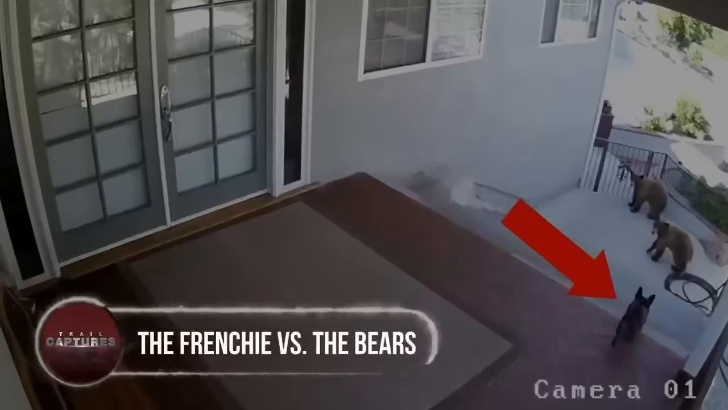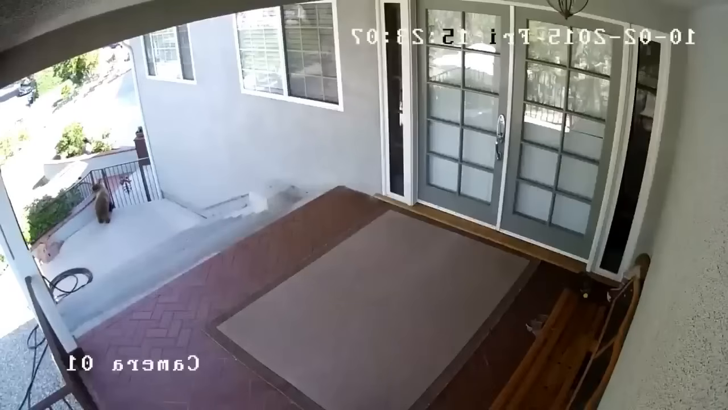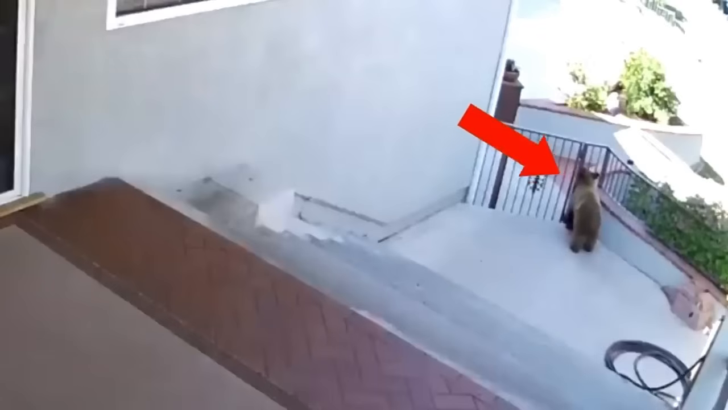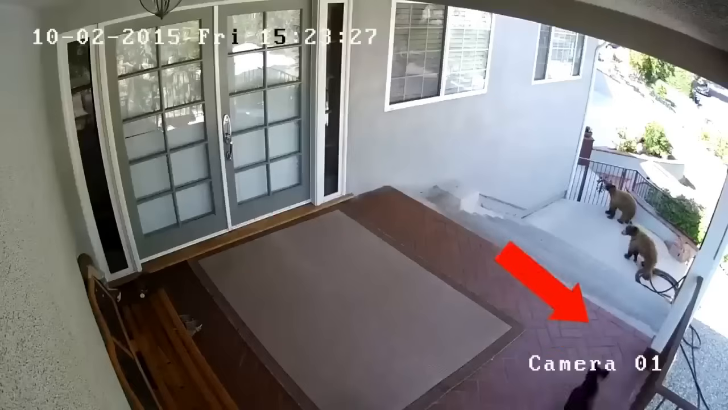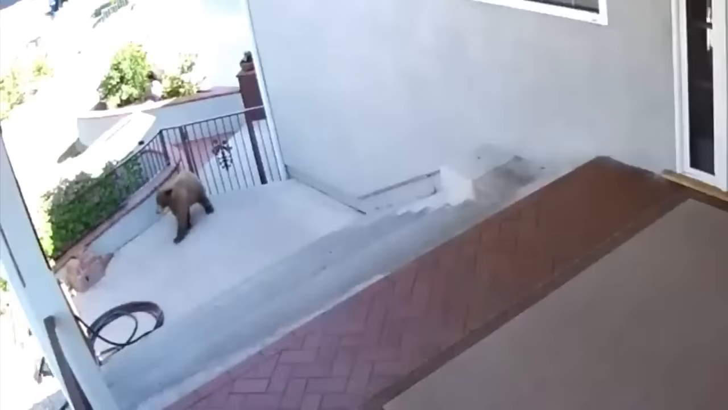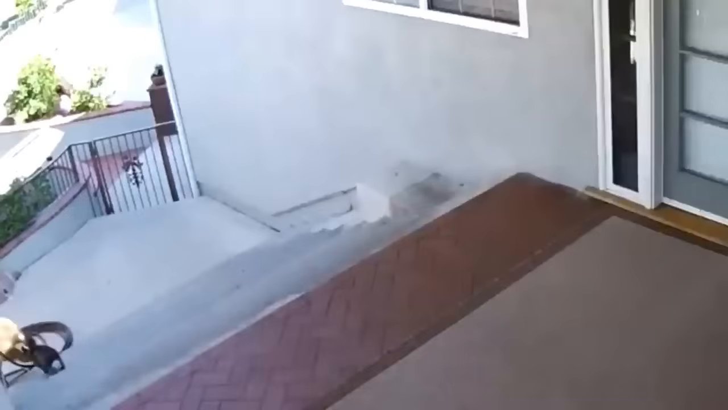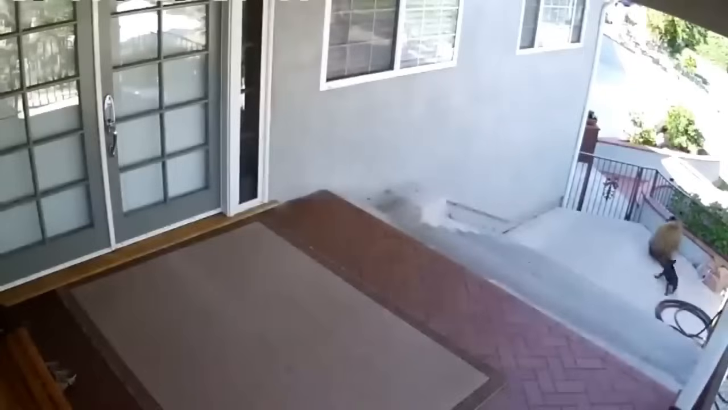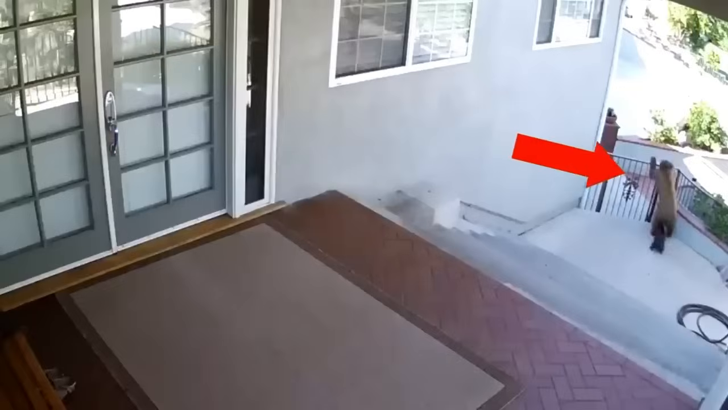The Frenchie versus the Bears. In a suburban home, an unexpected face-off unfolded. A feisty 20-pound Frenchie named Jules took on not one, but 3 unwelcome bear visitors. This little pup didn't back down. She charged at the bears fearlessly, leaving everyone in awe. Jules nipped and annoyed the bewildered bears until they decided to retreat. It was a heavyweight matchup like no other, proving that size doesn't matter when it comes to the fight within. The fearless Frenchie became the talk of the town, and her bravery won the hearts of many.